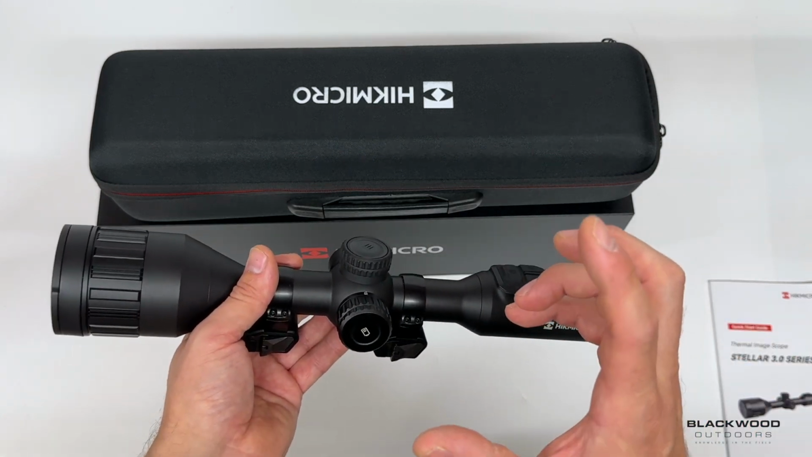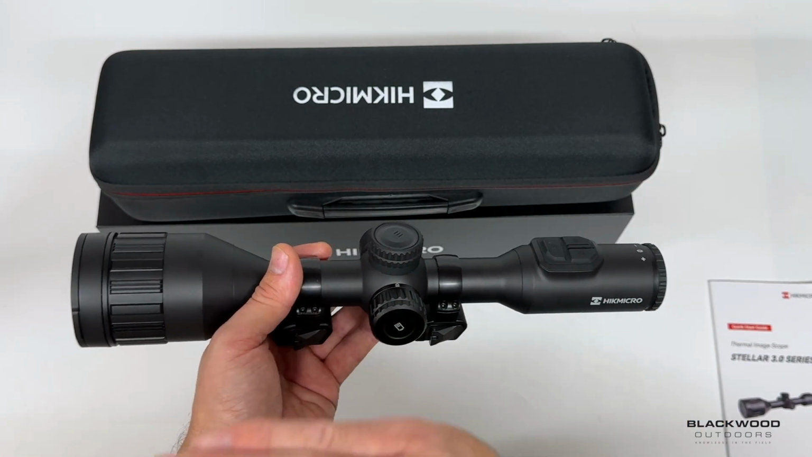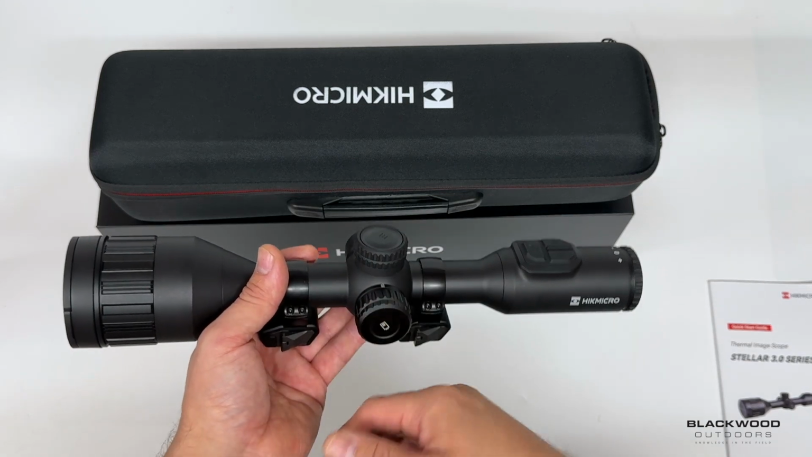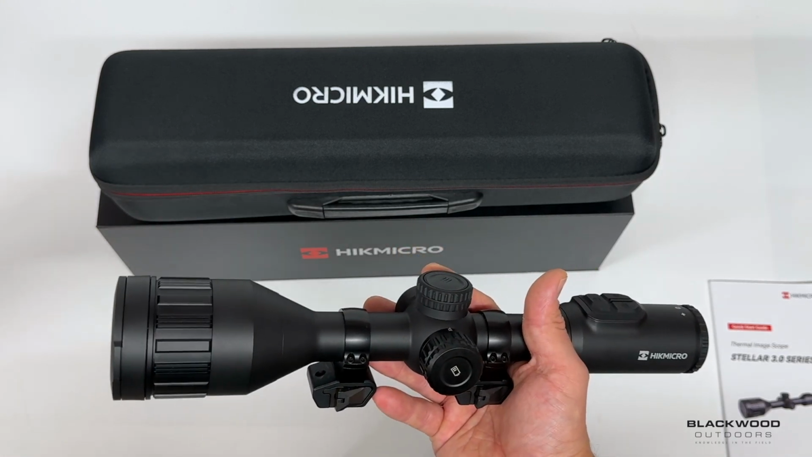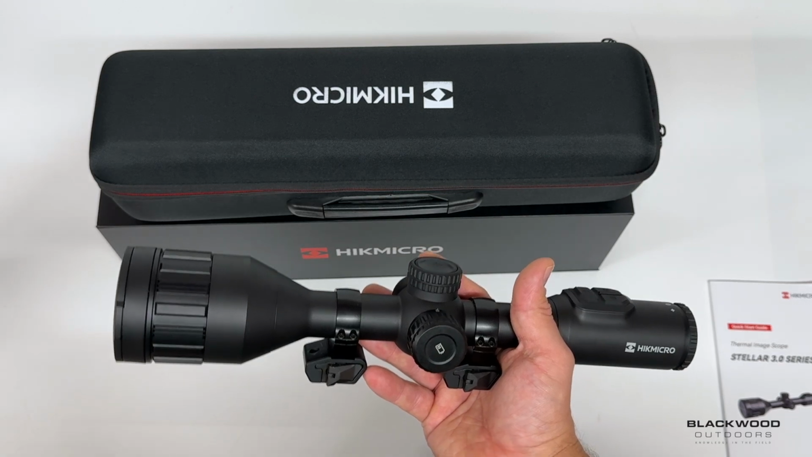Good little feature as well, what I like, is custom palettes. You can now turn off palettes you don't use. Every scope and every thermal model should have custom palettes. Originally, I'd seen this feature on some Sinepex models that we sell, and it's ideal because you just don't want to cycle through a rake of palettes when you're out. You just want to use the ones that you're commonly using.